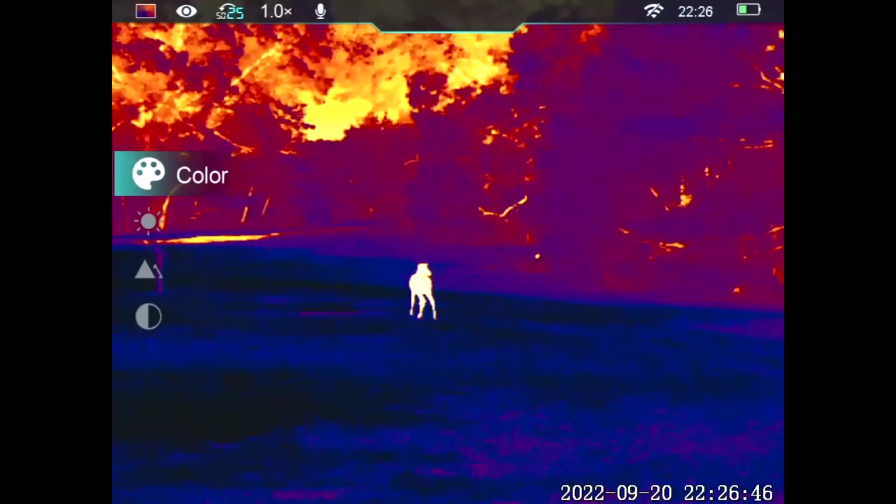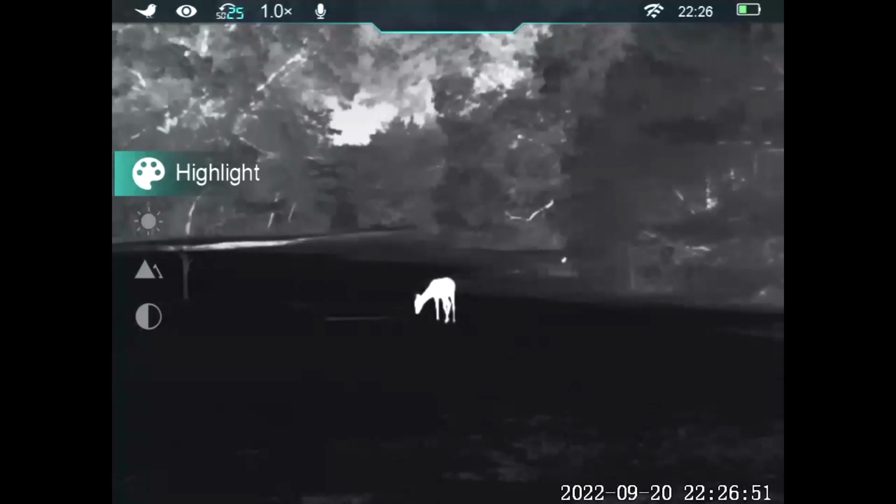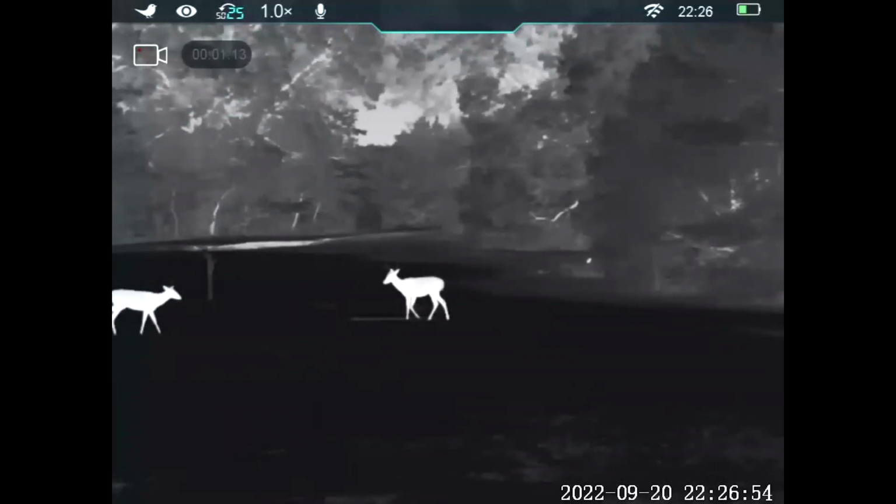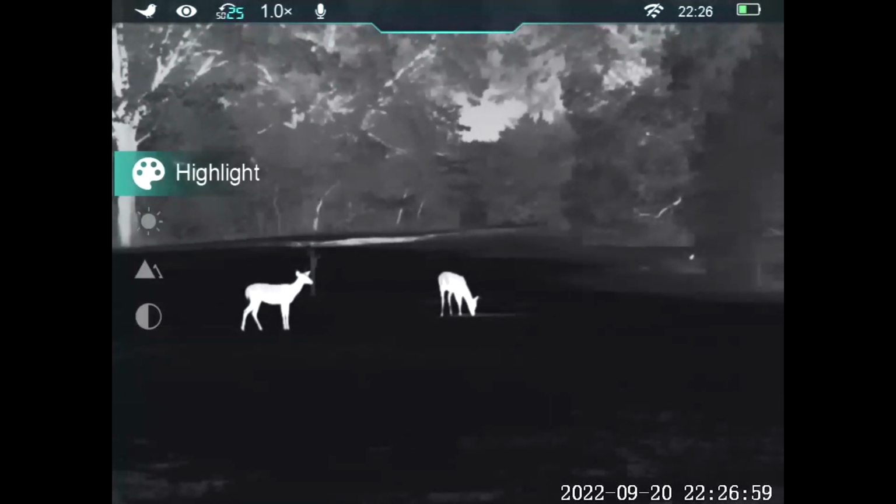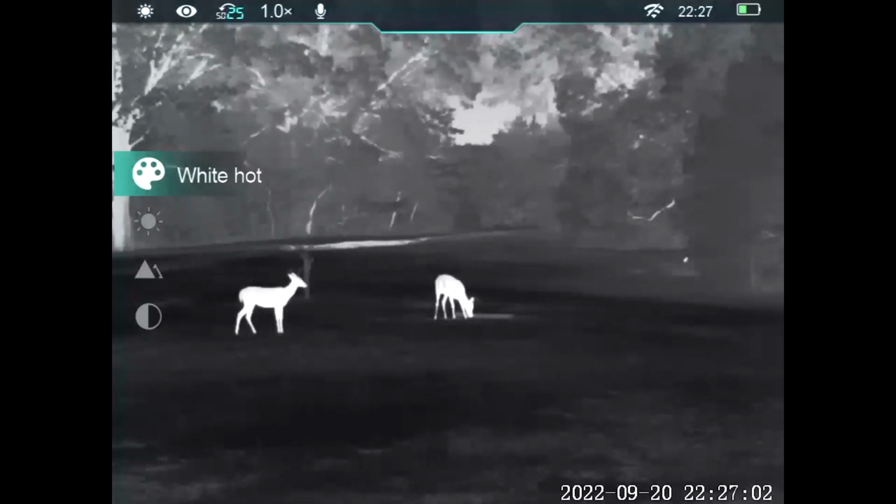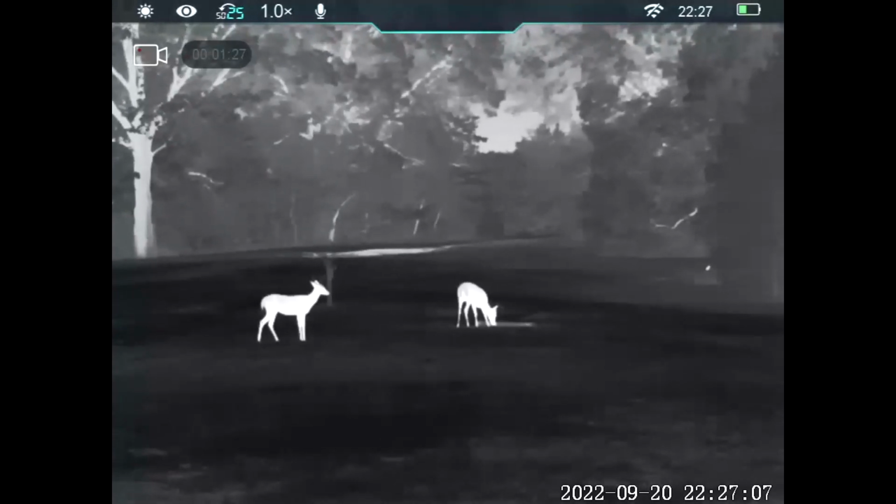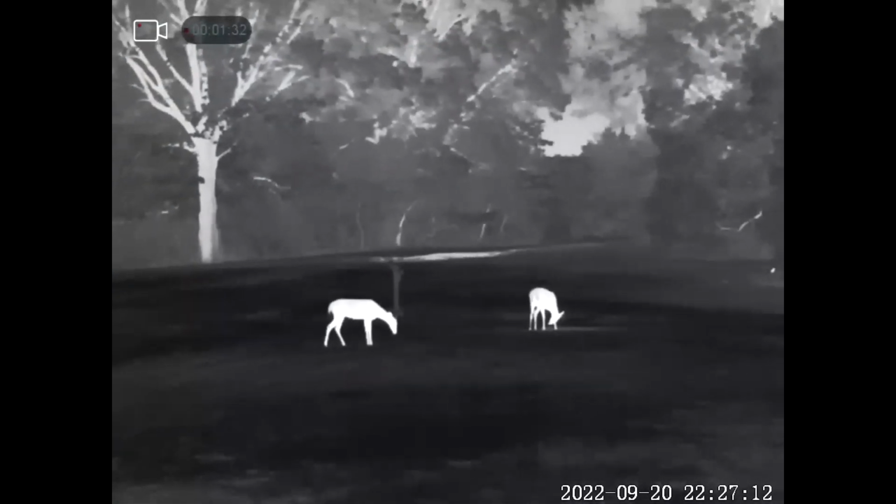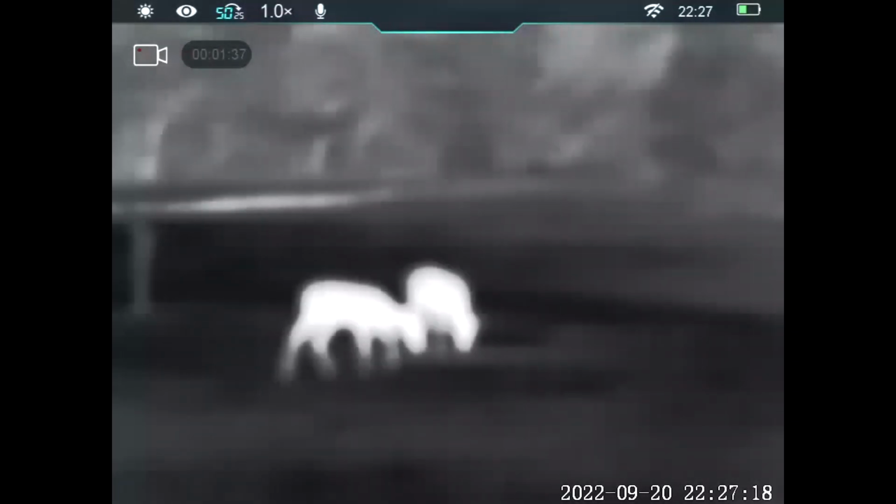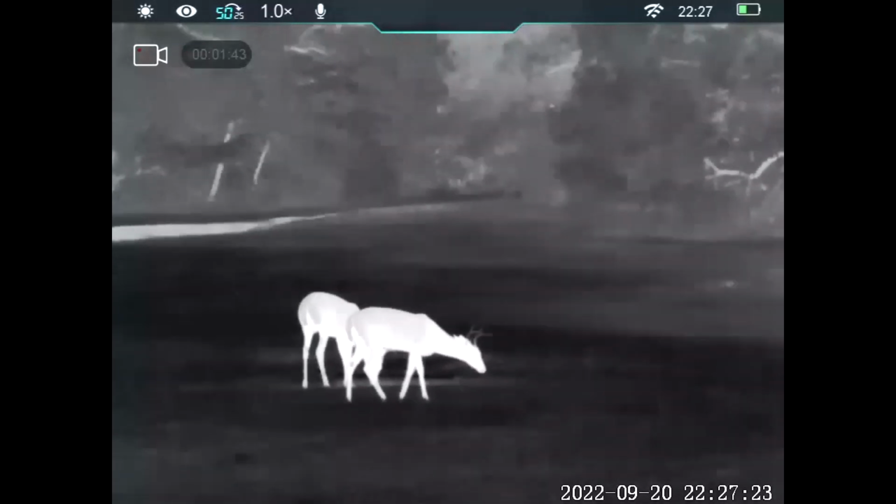All right. Runtime. Our bench test, which was just charging it up, setting it on the desk and letting it run all the way down, kind of a best case scenario. It's not freezing cold, it's not turning it off and on to record, just a normal charge and let it run. We got about 11 hours. That's a very long time. Even out in the field in cold weather, that's still going to give you really good runtime. And with the spare battery, as it comes out of the box, you're looking at 20, 22 hours of runtime. That is a bunch. So even in cold weather, you should be good for all night and plus some.